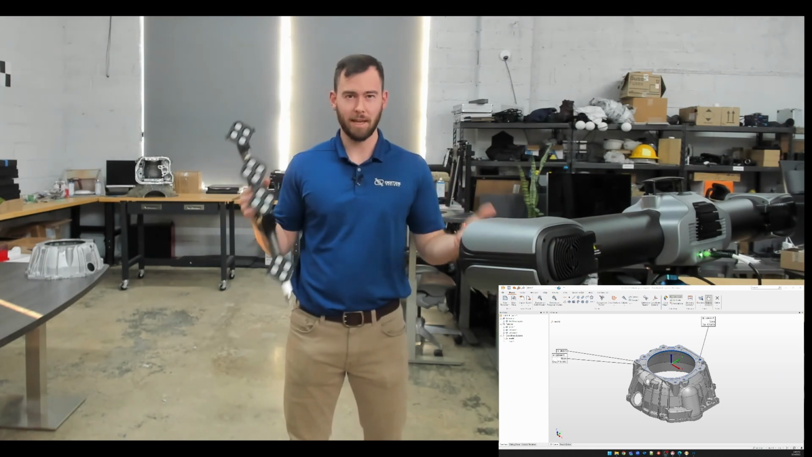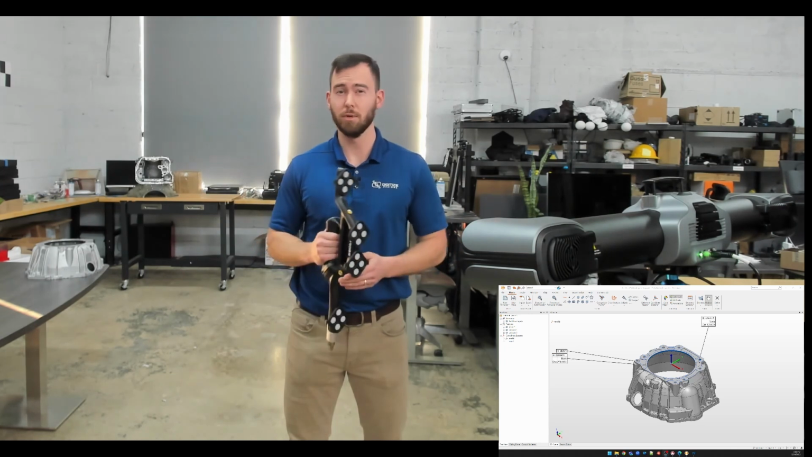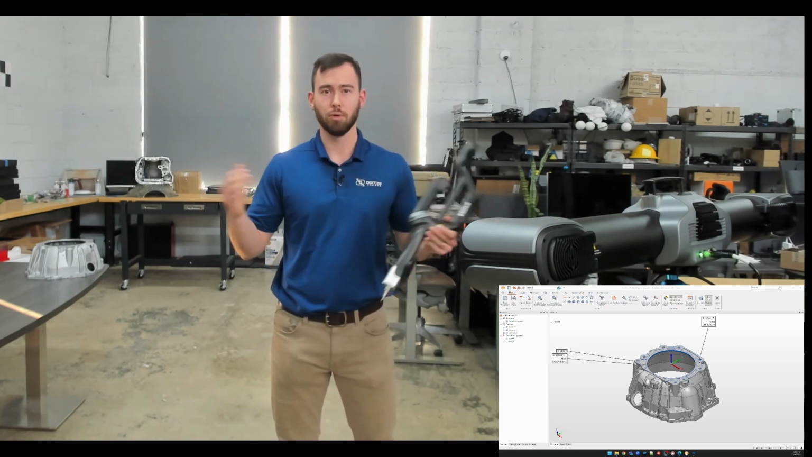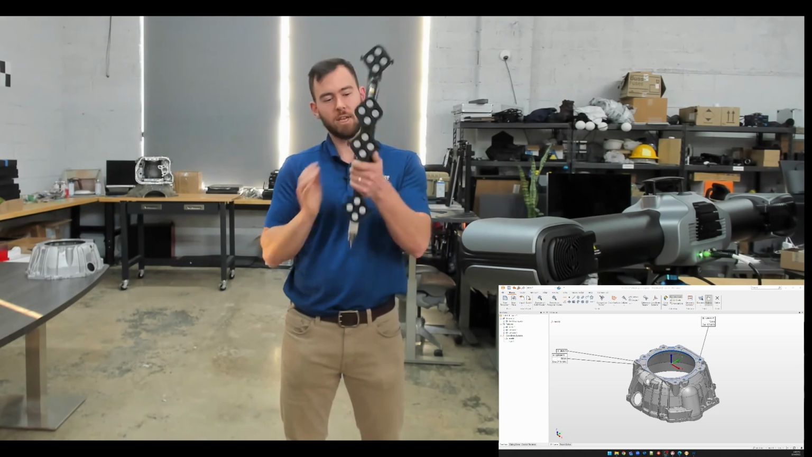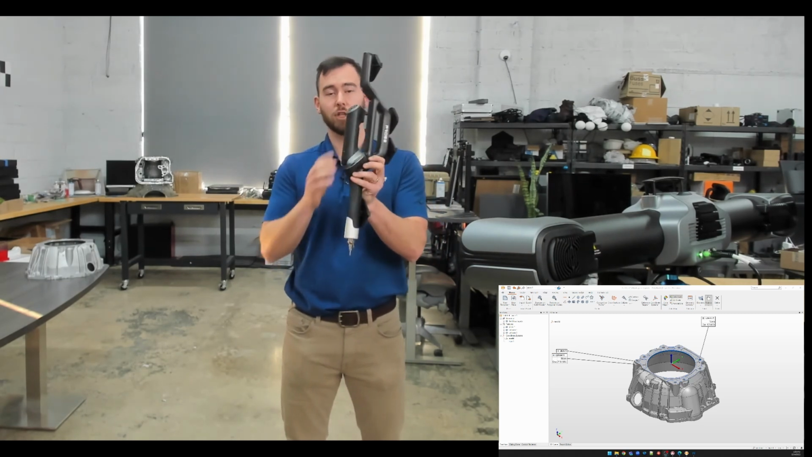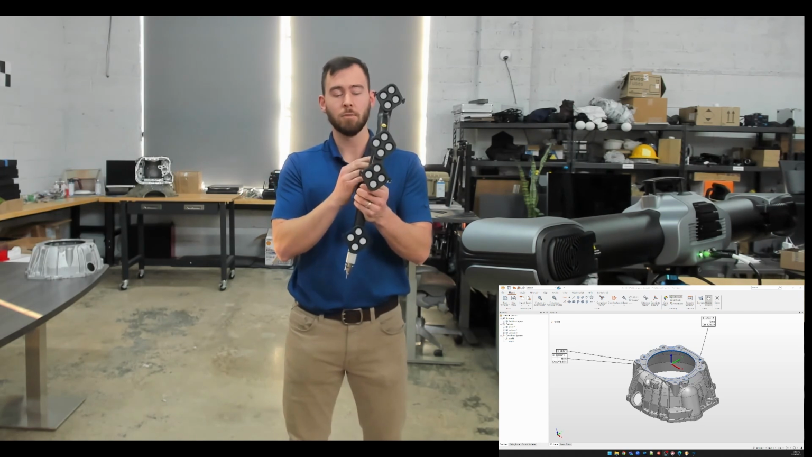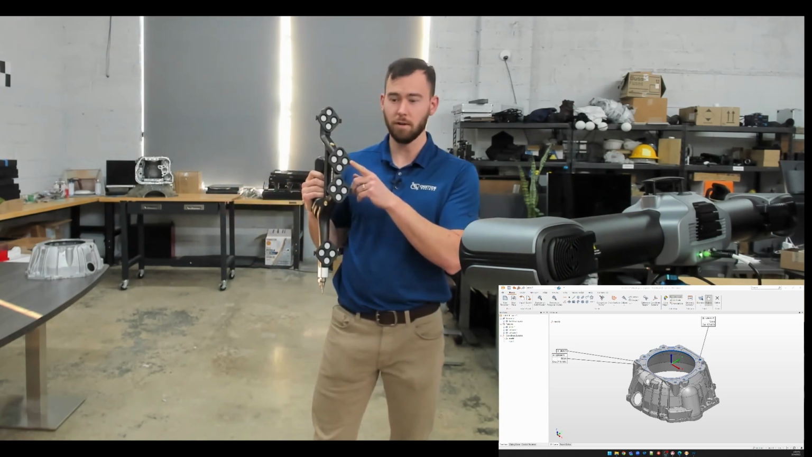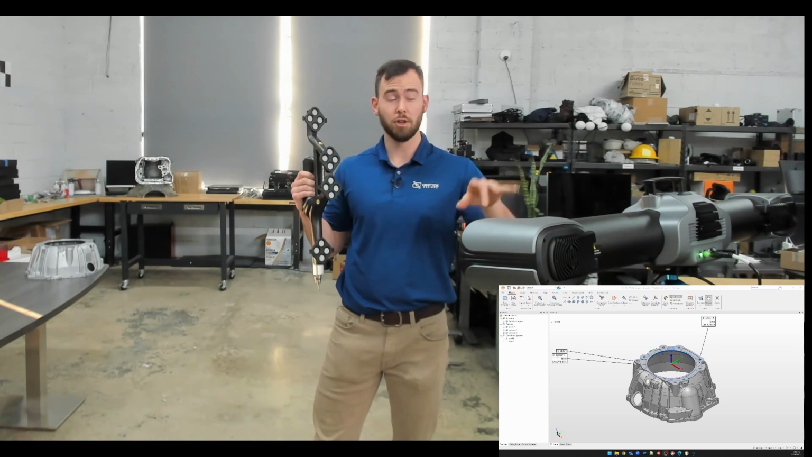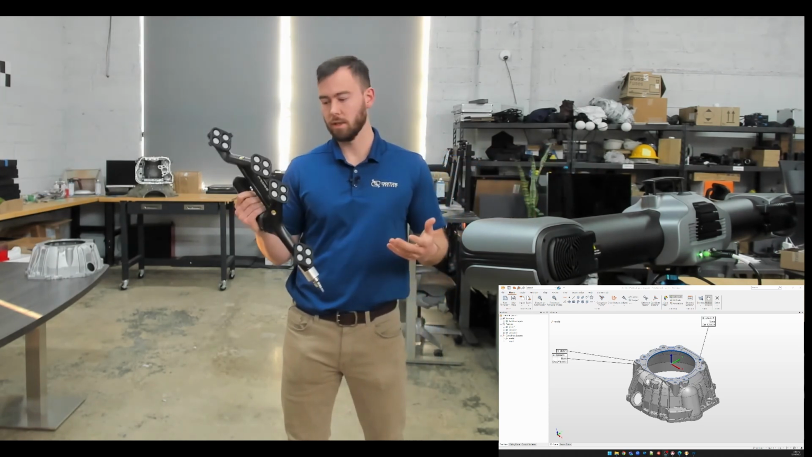We know it can scan in its incredible measurement volume, about 135 cubic meters, but we can also probe in that same space. The probe itself is a carbon fiber frame. There's a couple buttons on the back here to help us take measurements and change some settings on the fly. Similar to our scanner, there's markers on the front of this that are going to be watched by the tracker to keep all of our data in the same coordinate system.